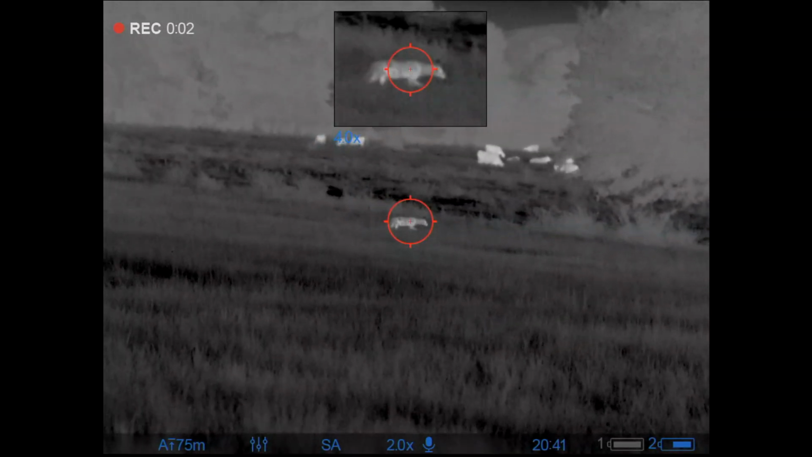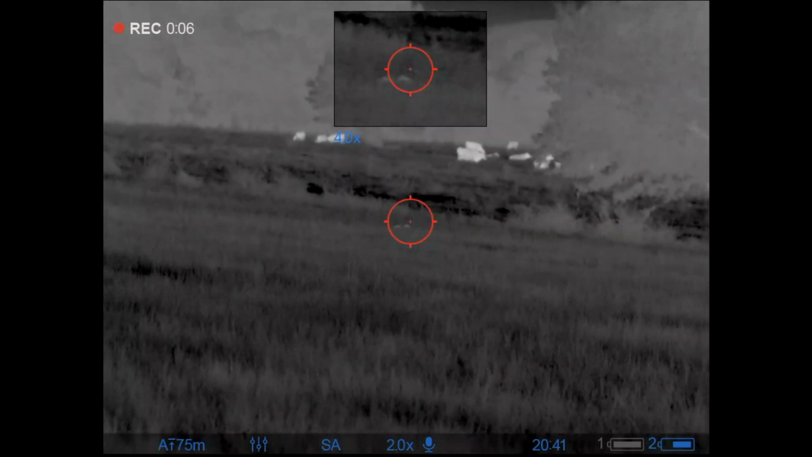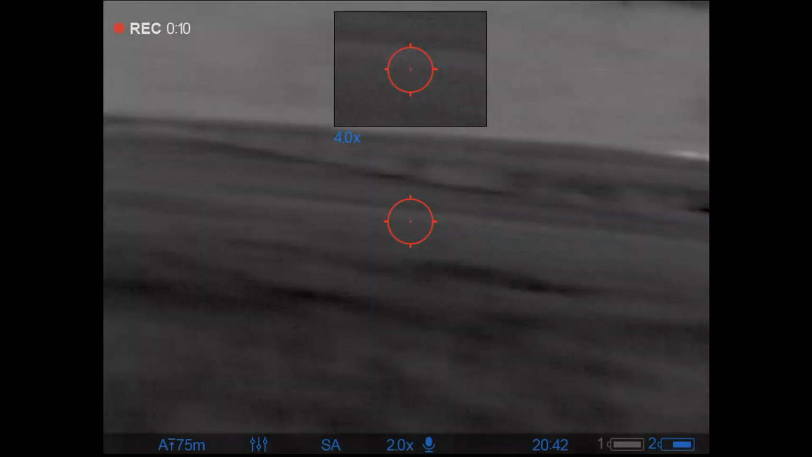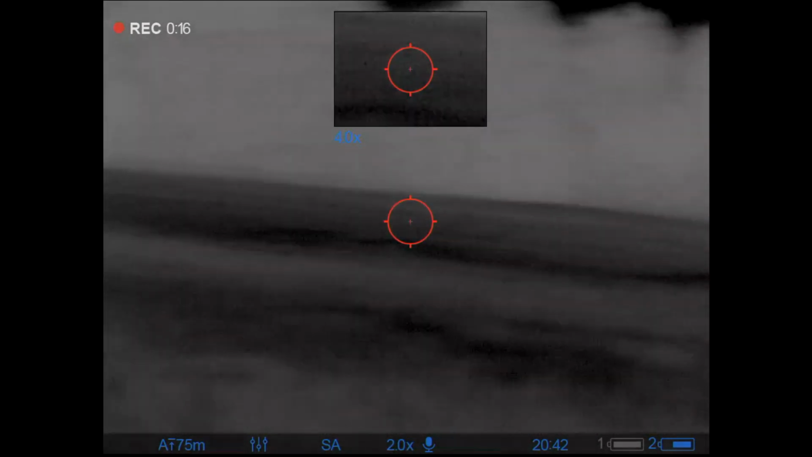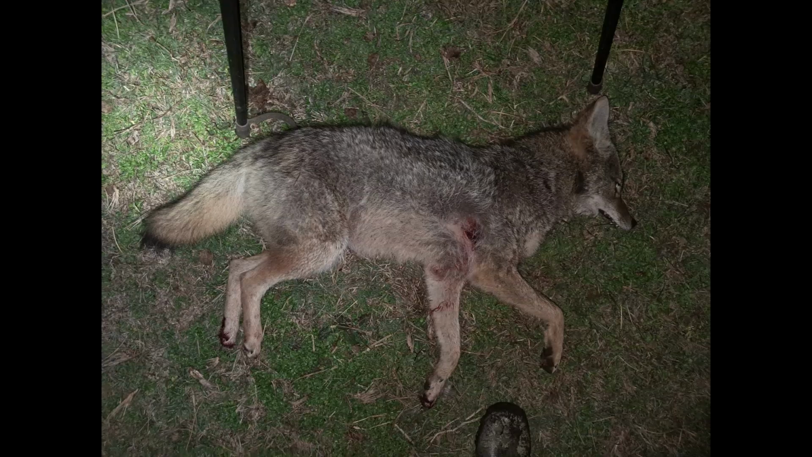And here's one more that I might want to take a little bit more of a precaution on next time. I don't like the fact that I had my cows in the back, but I was super confident that I could put it through the shoulders and drop the coyote, and then I had a rise in the ground afterwards to soak up the bullet. Probably wouldn't do that again if I had a chance. But it worked out well in the end.